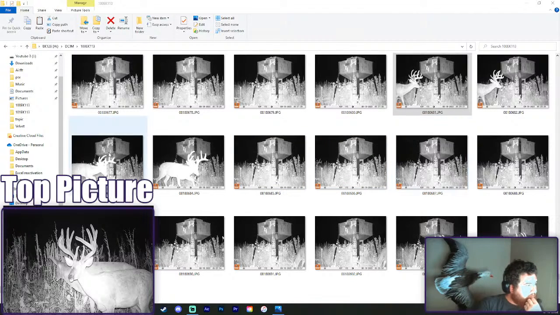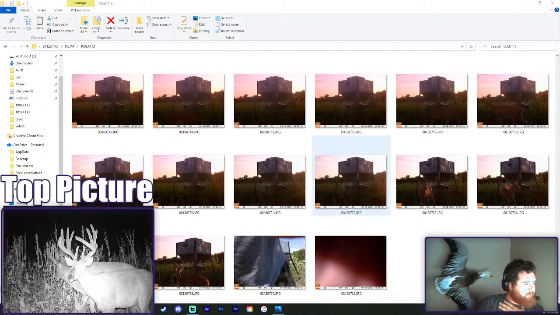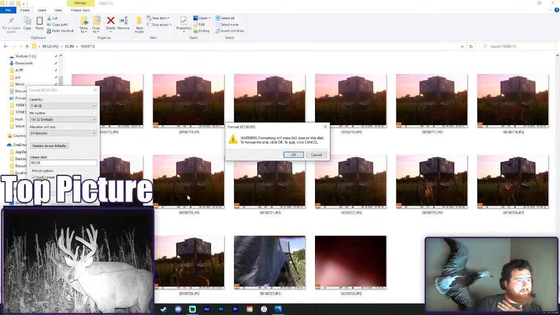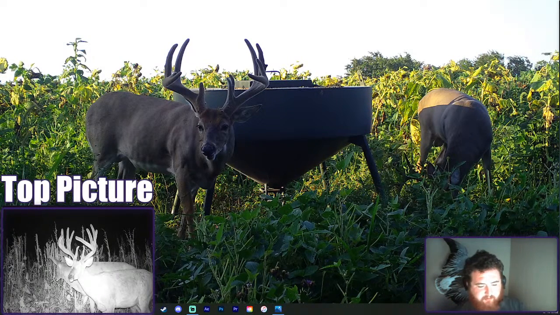Same deer. Like I said, it's probably going to be tough to see new deer after the first couple of days, just because of how hot it's been here. We did get one cool day, but not enough that I don't think the deer really got out of their comfort zone too much. Nothing too exciting there. One mature buck though. Alrighty.